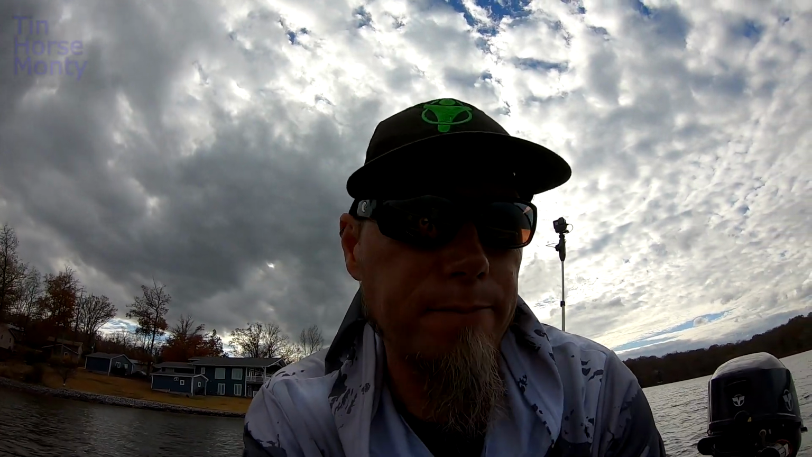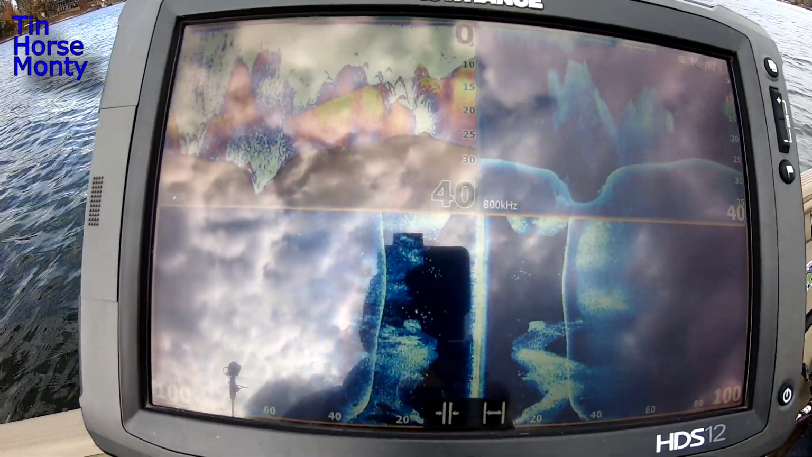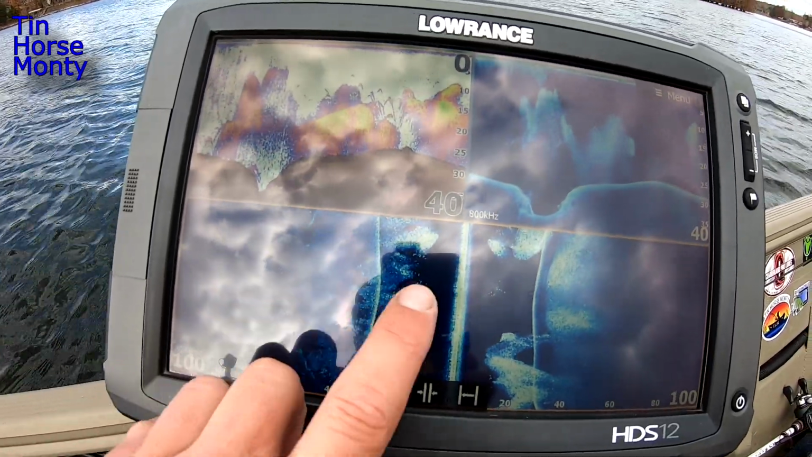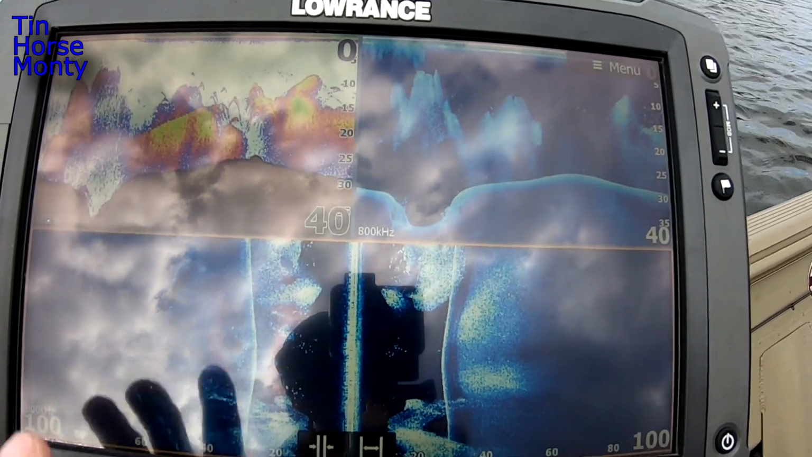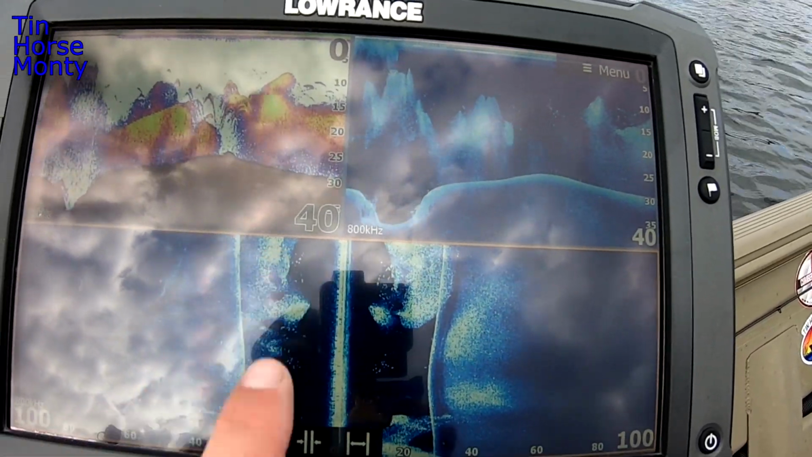Okay, here's a bunch of bait, and then here's some bass following the bait around. That's what it's gonna look like. So there's bass all through here, just kind of mixed in. That's what you're looking for when you're idling around. This is worth stopping and throwing. You got bass sitting on top of this shad right here.